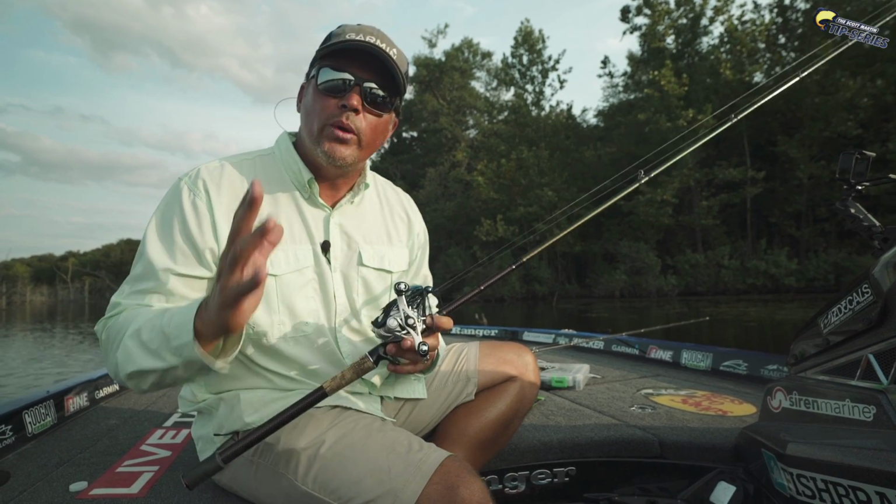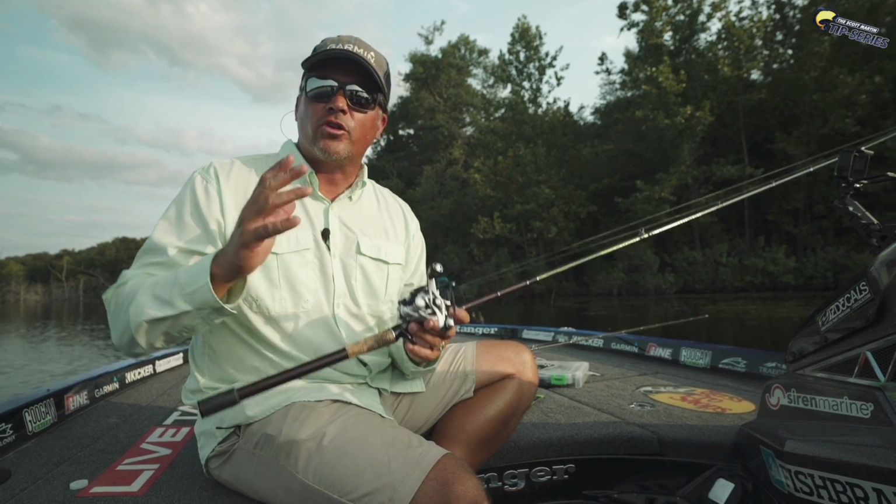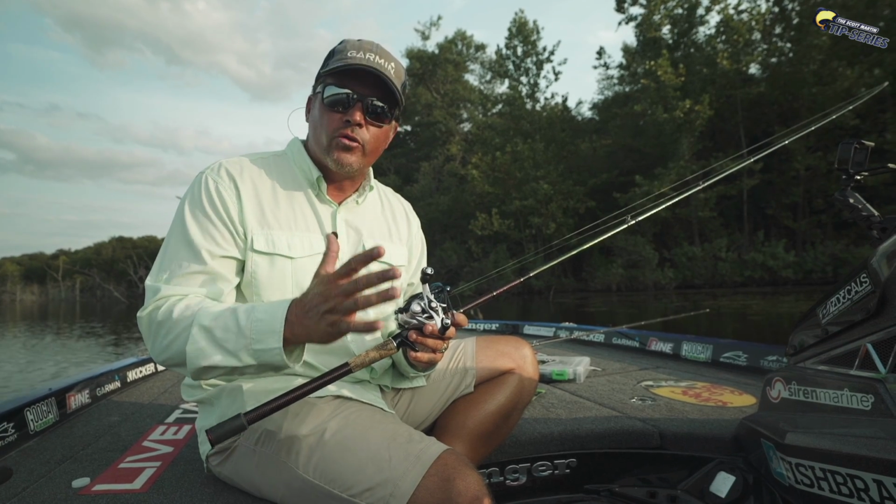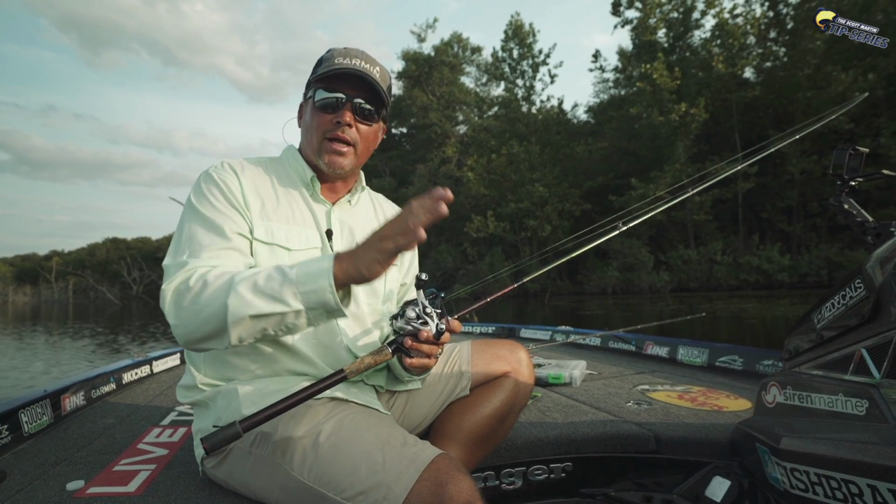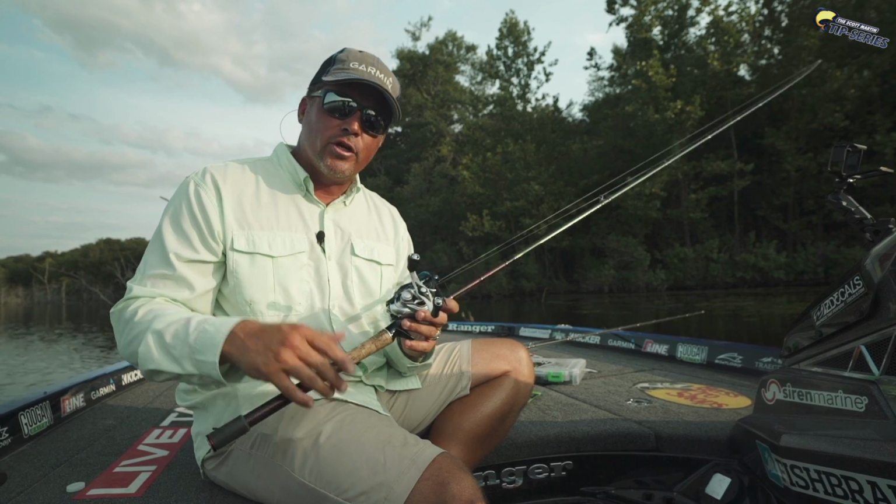So now, where do we look for these fish? When I'm looking for these fish, a lot of times I'm trying to find the creek channel in the back of these creeks around this flooded timber, and I want to try to follow the creek channel. A lot of times those fish will be relating to the channel itself or a bend in the channel. That's a very, very good place to look.